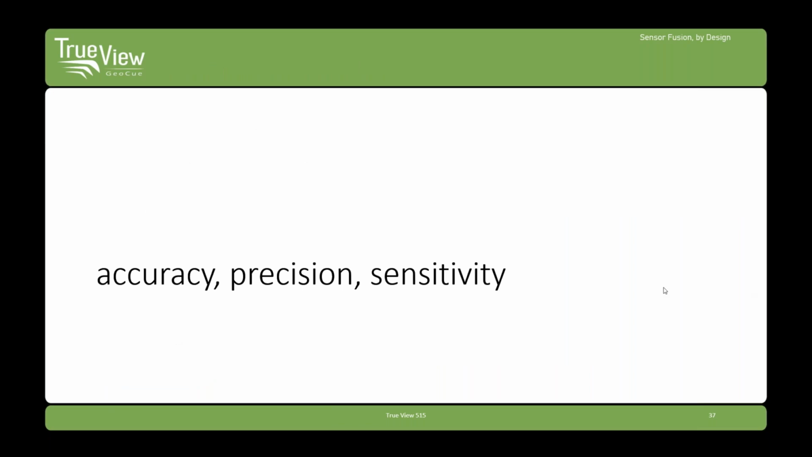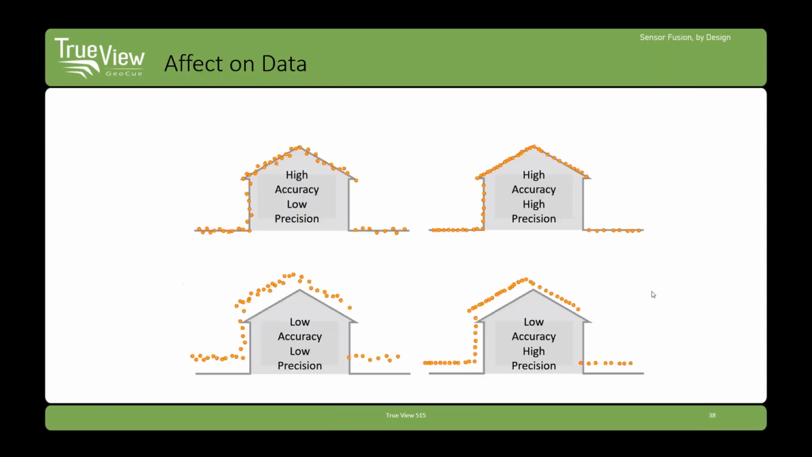So let's talk about the performance of the 515 now that we're done talking about software for the moment. Just a quick review of what we mean by precision and accuracy. Accuracy is how close am I getting to what I was aiming at. Here we can see low accuracy in this lower right-hand image, where I've got pretty good fidelity of the shape of the thing I'm modeling, but I'm not in the right spot. So that's accuracy.